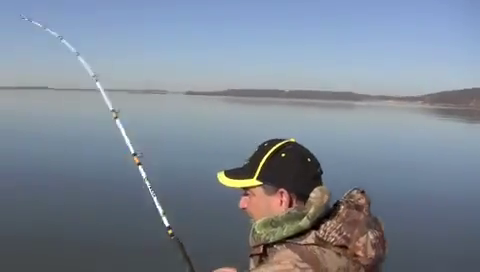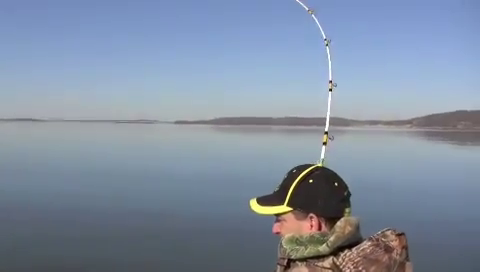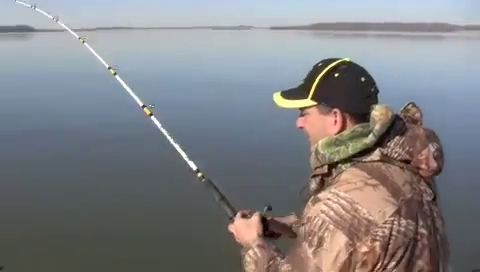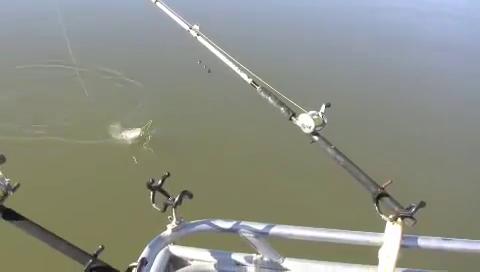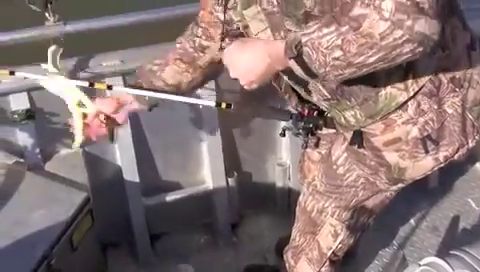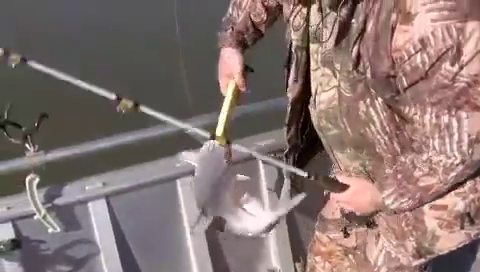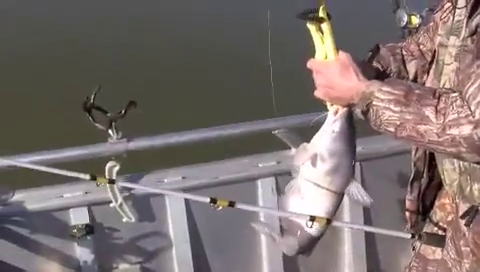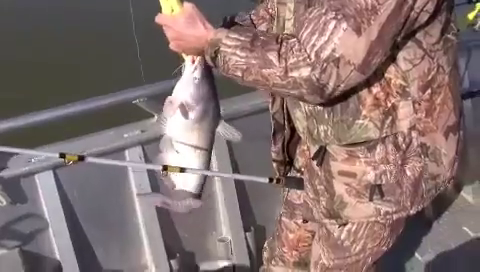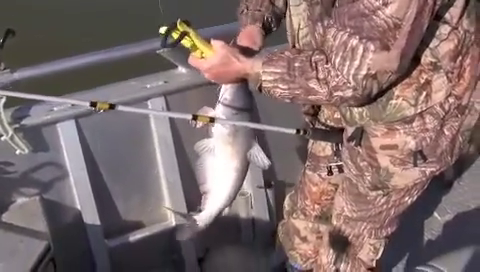He might be a little bigger than that one I just caught. Not much though. Oh yeah, he's a nicer fish than that. Yeah, that's a nicer fish, Bryce. Grab that fish grip, and you can show him who's the boss. There we go. There you go. Now I got control. About a big shad side. Five, six pounder probably. Yeah, he's easy five, maybe six.